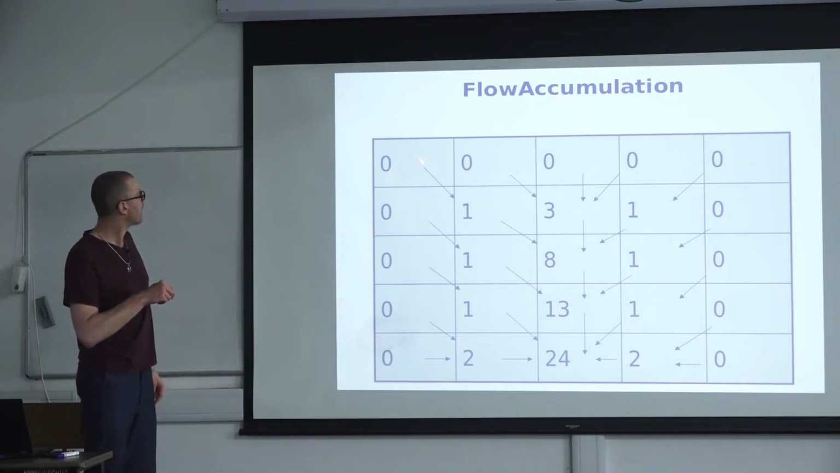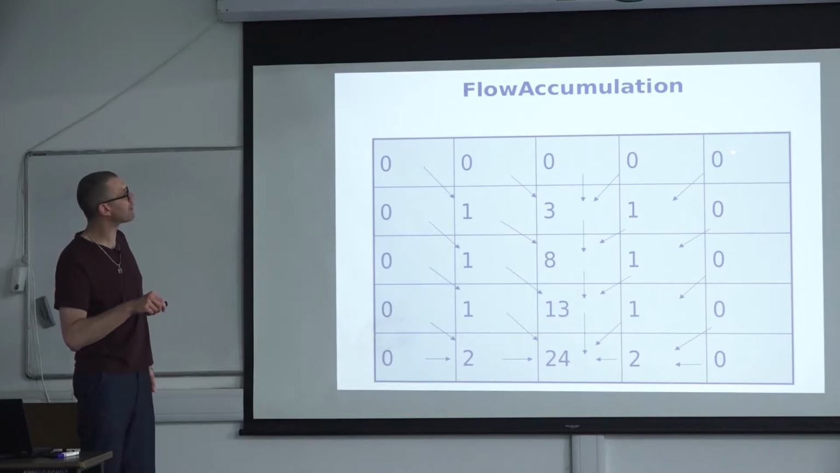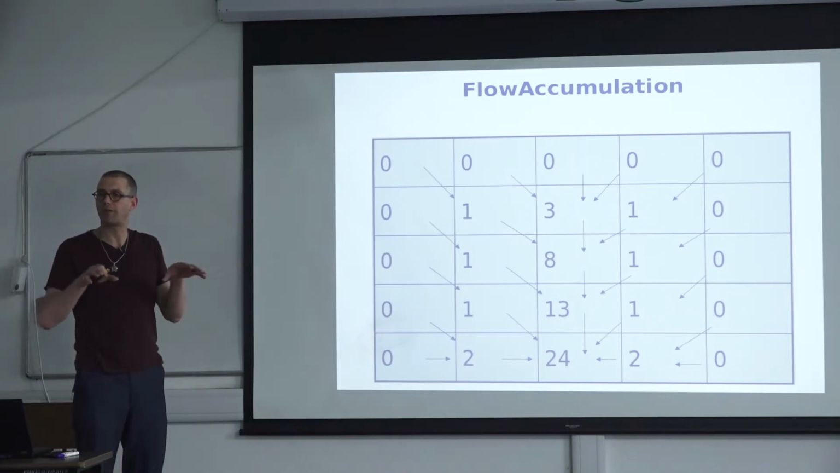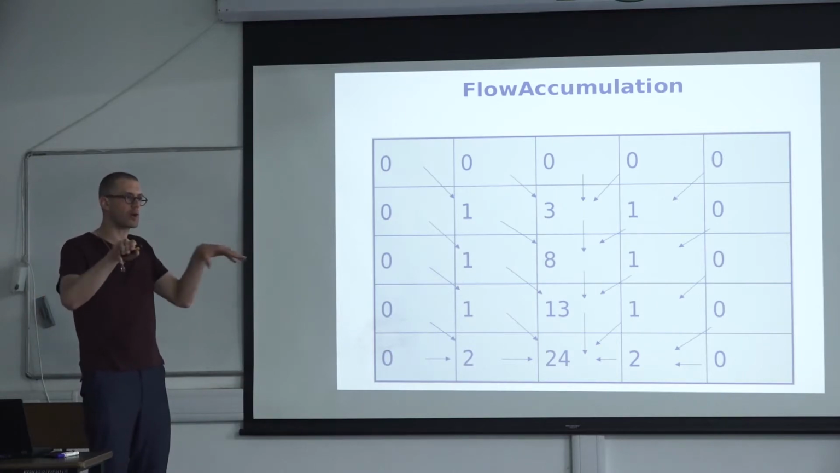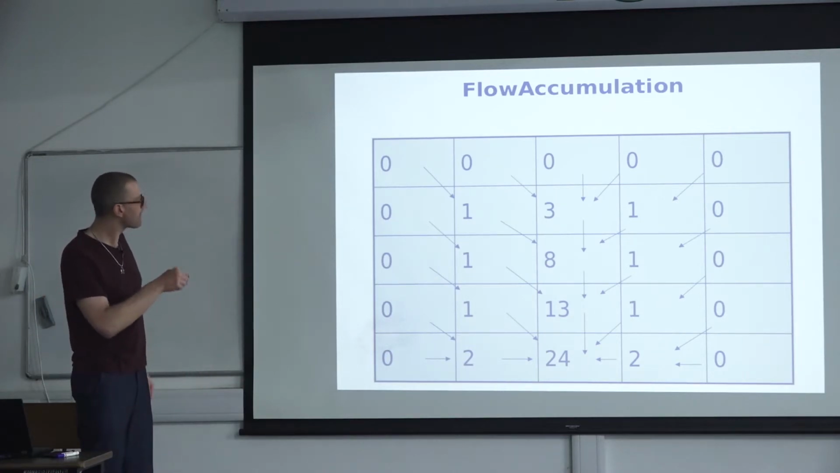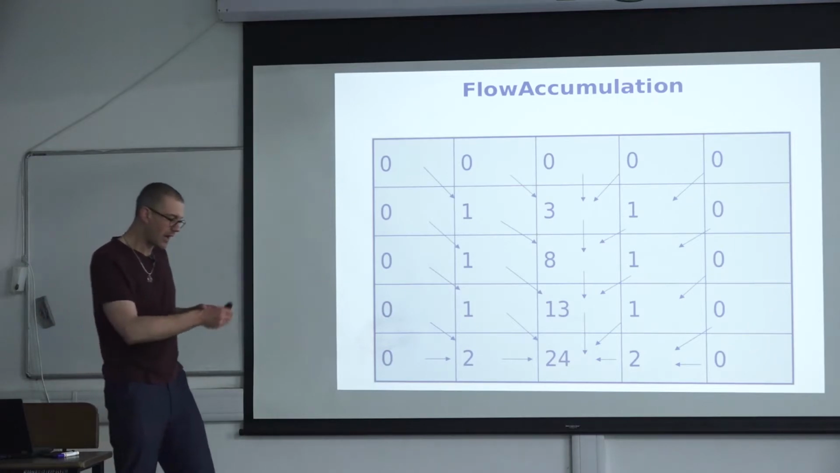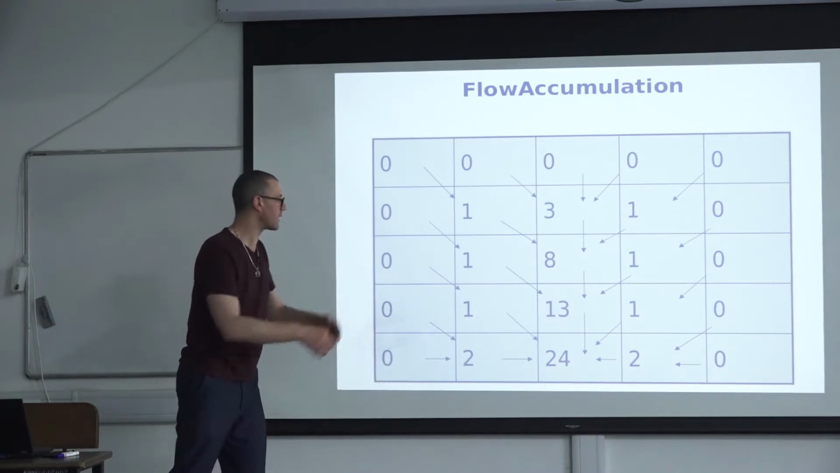So these zeros are essentially the catchment boundaries. That's where no water is flowing into, only water is flowing away. And here we see a rapidly increasing number of pixels. This is essentially the water that is being